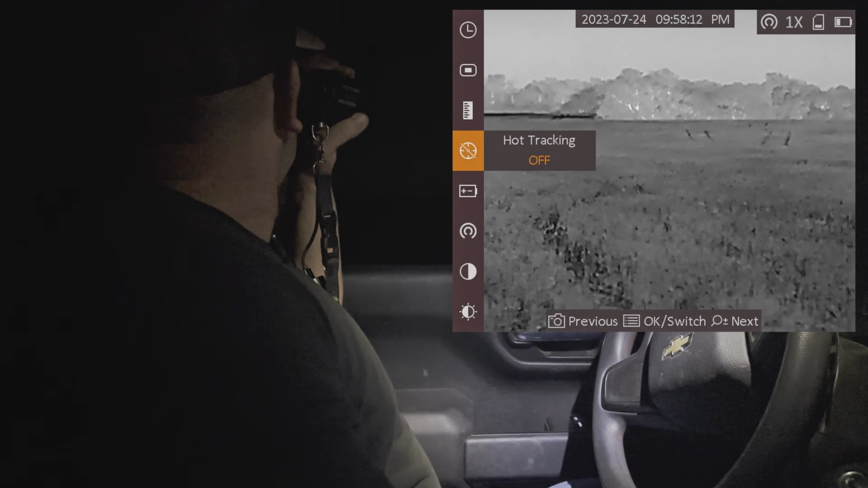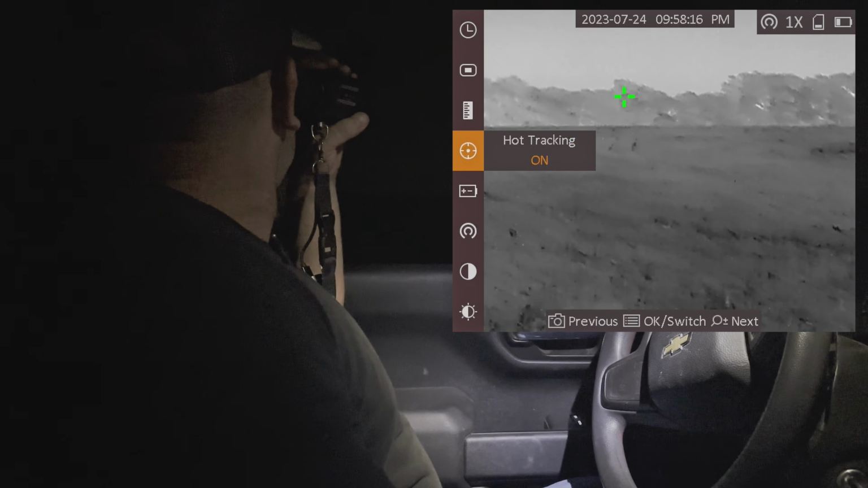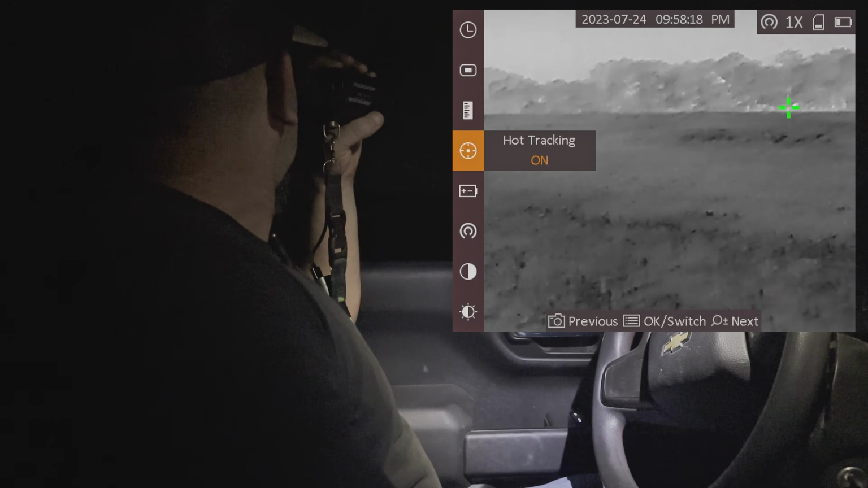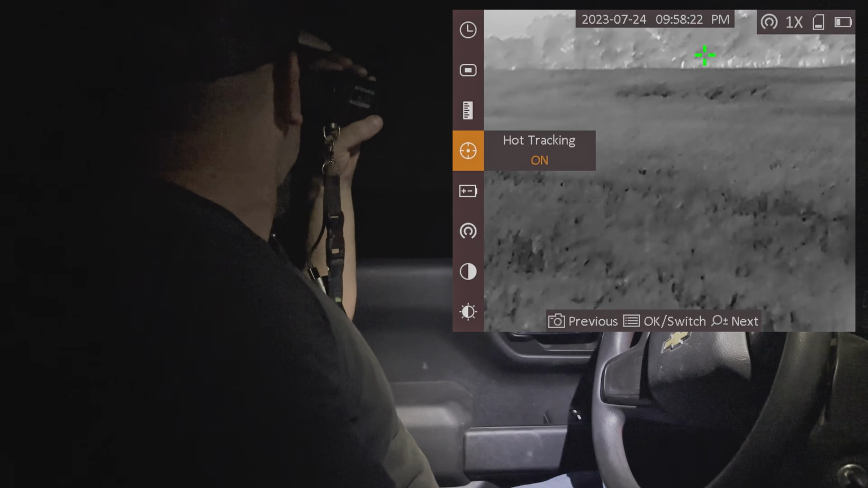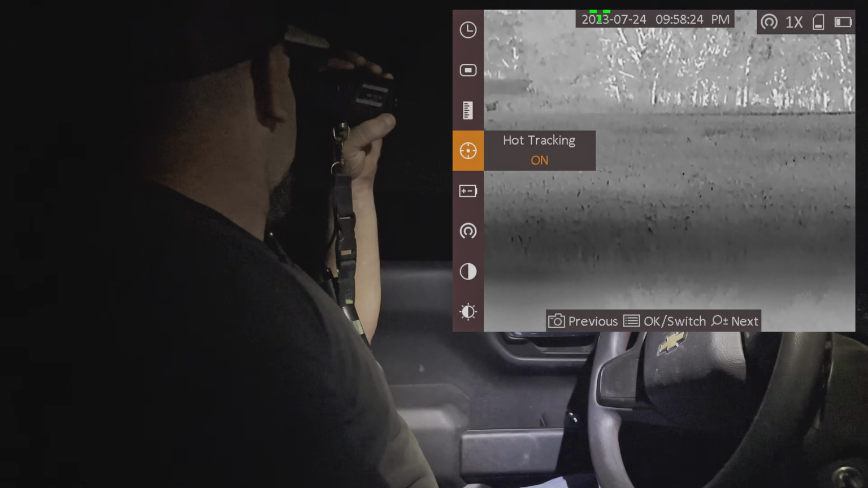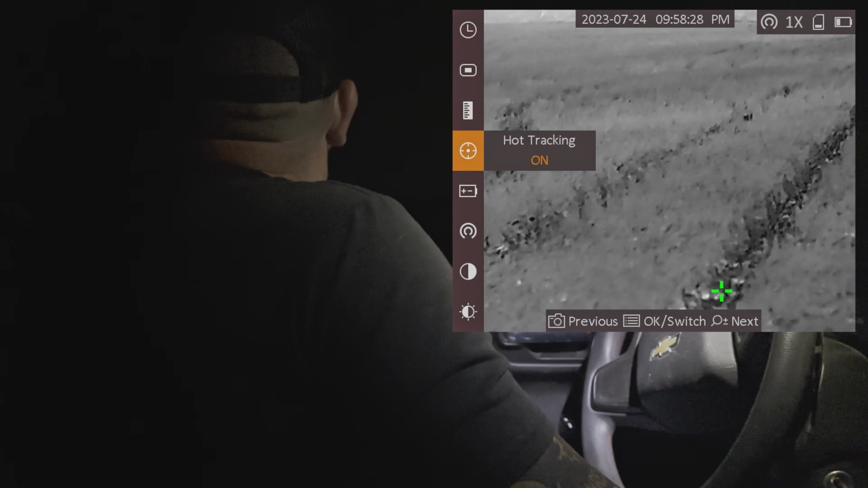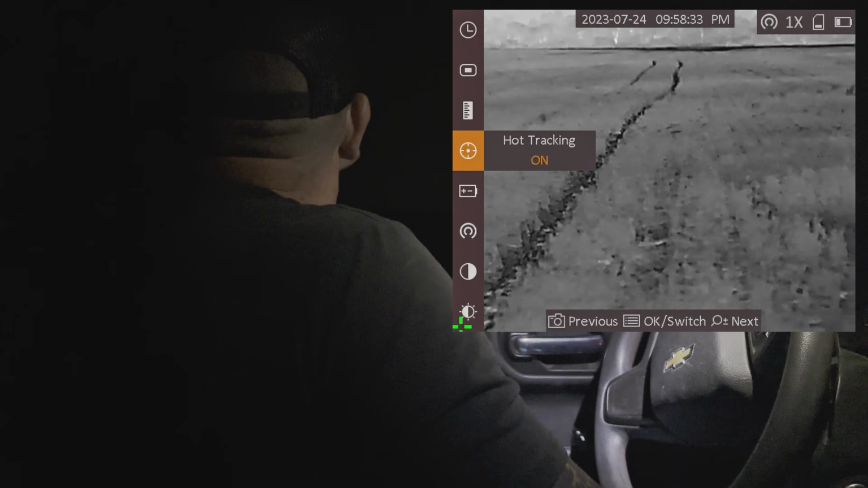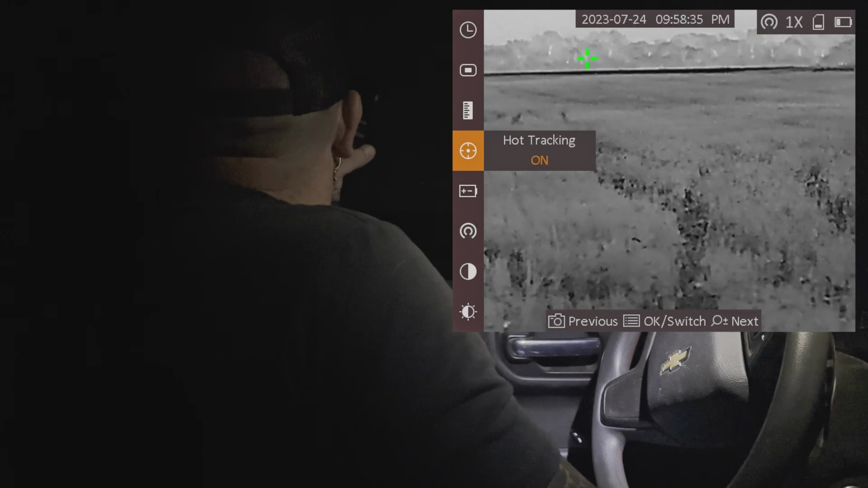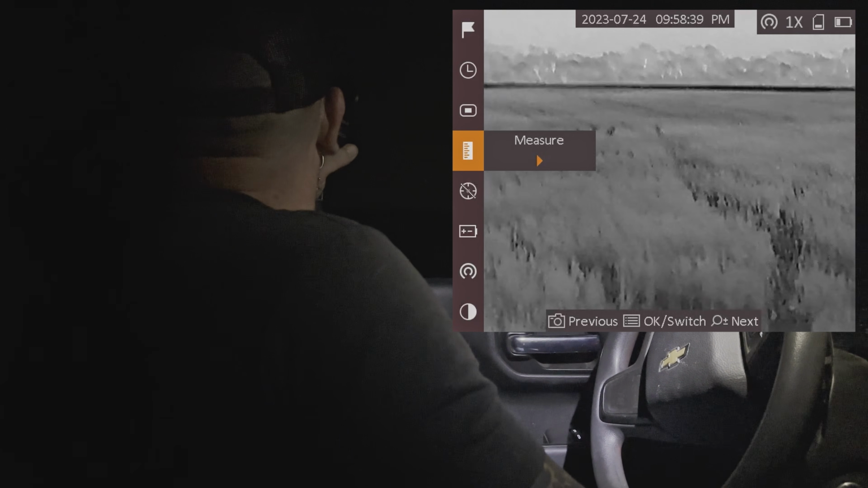Okay, hot tracking. I always have my hot tracking off, but I'm gonna go to that center button and click it. Now I can turn my hot tracking on. This is going to find the hottest thing in my viewing screen, and it's gonna bounce around. You can see it wildly bouncing around on these trees because there's so much heat. But if I was out here in this field looking, it's gonna go to the hottest thing in the screen. To me, it's rather annoying, so I don't have it on.